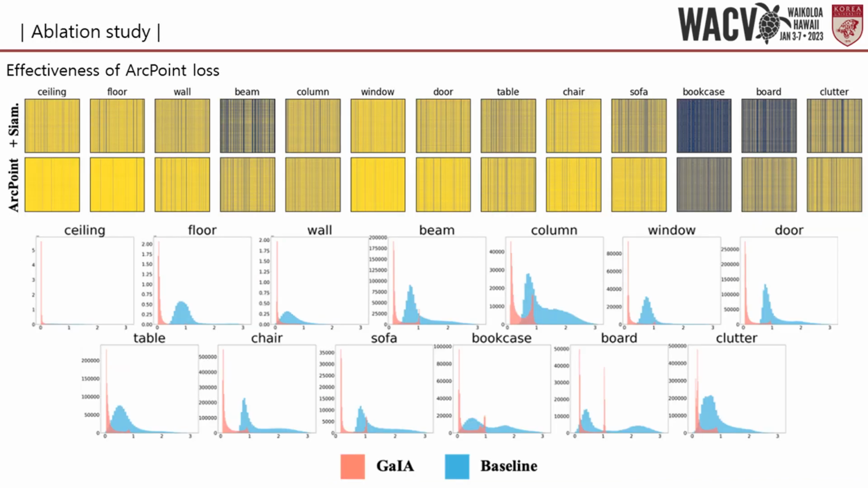Both figures validate the effectiveness of ArcPoint loss. In the figure, dark-colored vertical lines indicate that the unlabeled points have low cosine similarity compared to other anchors. Moreover, the angle distribution of the baseline network using softmax commonly exhibited a long-tail distribution. This is because the softmax could not enhance both intra-class density and inter-class distinction.